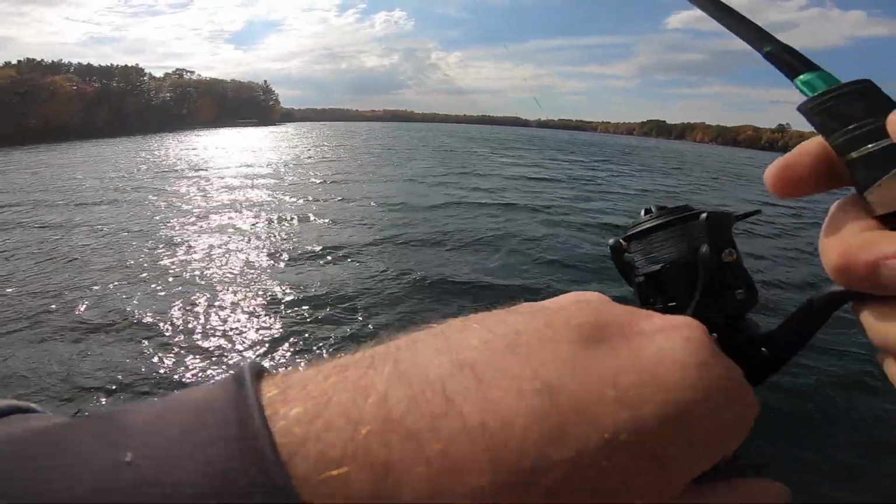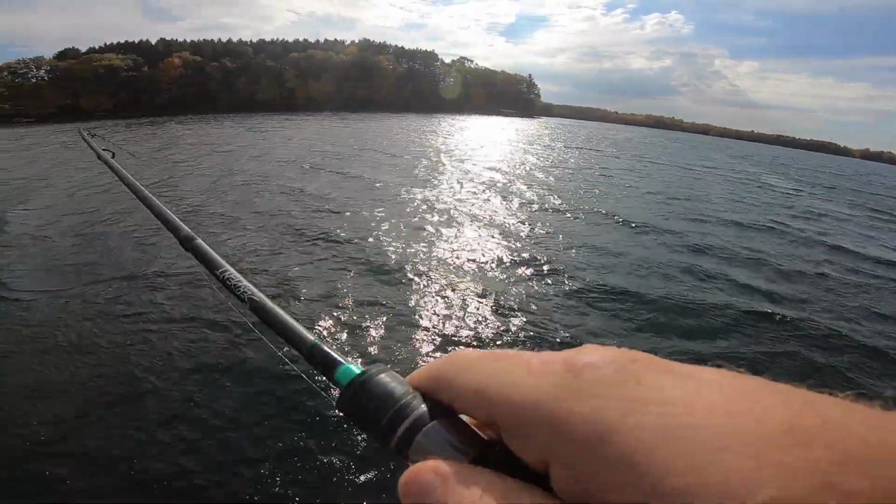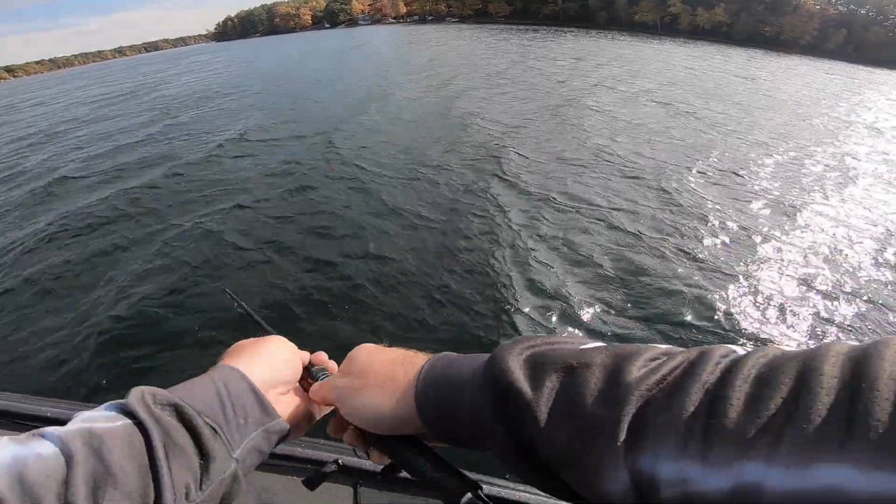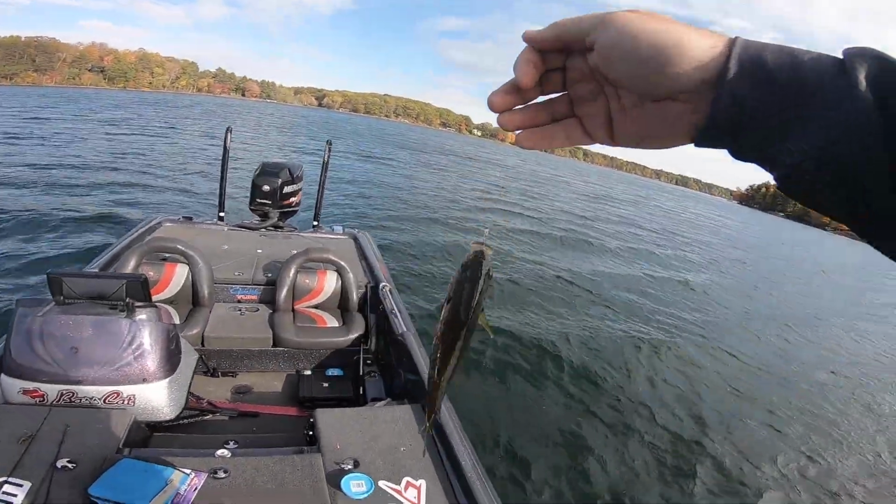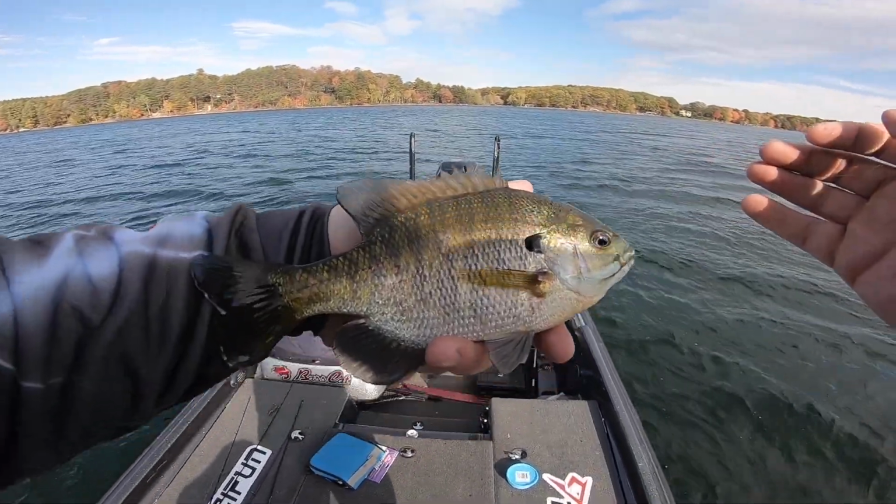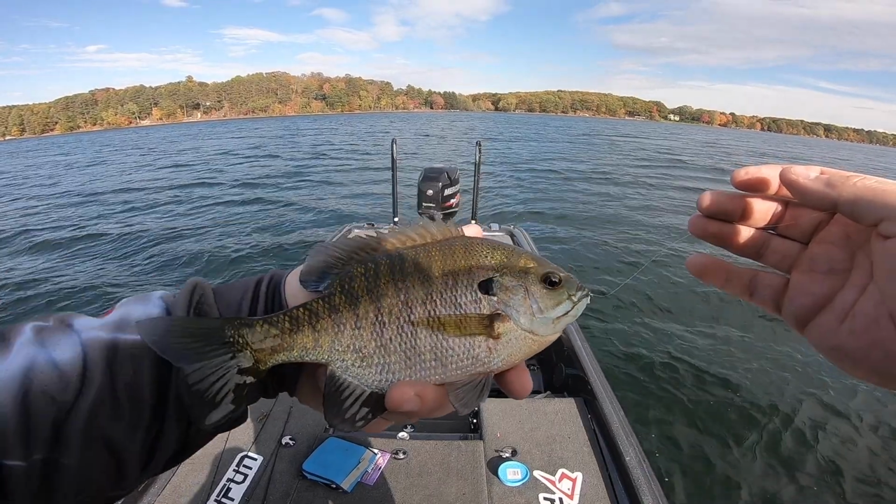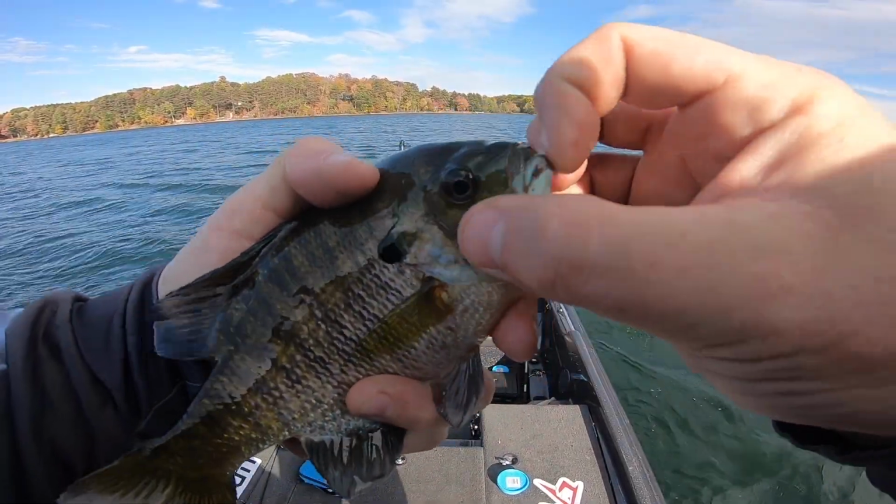Fish on. This one feels a little bit better, guys. Feels like maybe a bigger bluegill. There we go. There's a nice bluegill. That is a good one. Good one there. I think we're gonna keep that one, and we'll have a little fish fry one day next week. That one ate my Gulp minnow.